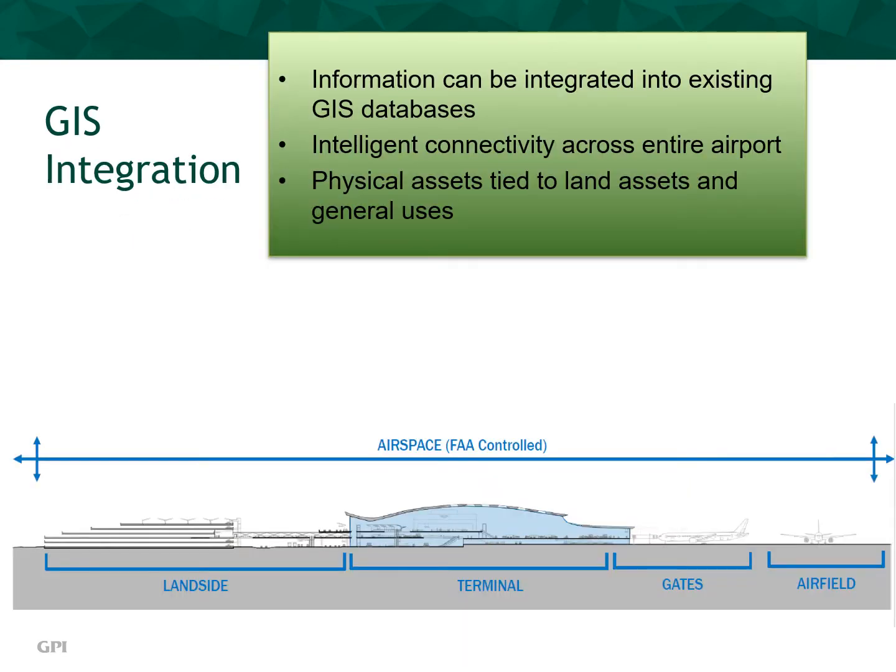Let's talk about GIS integration of data. Because of this level of connectivity, airport information can be integrated into existing GIS databases across all platforms, creating intelligent connectivity from landside to terminal, gates, and airfield. Physical assets can be tied to land assets and general uses, and the entirety of the system is fully customizable to tailor to a client's needs.